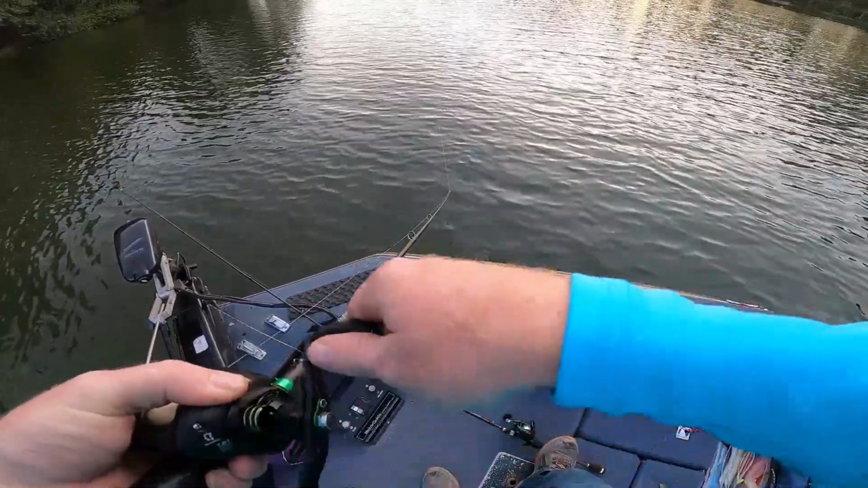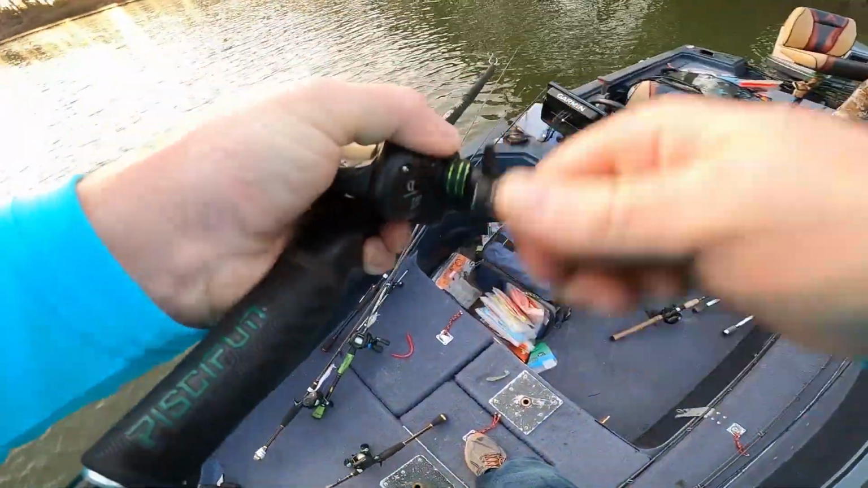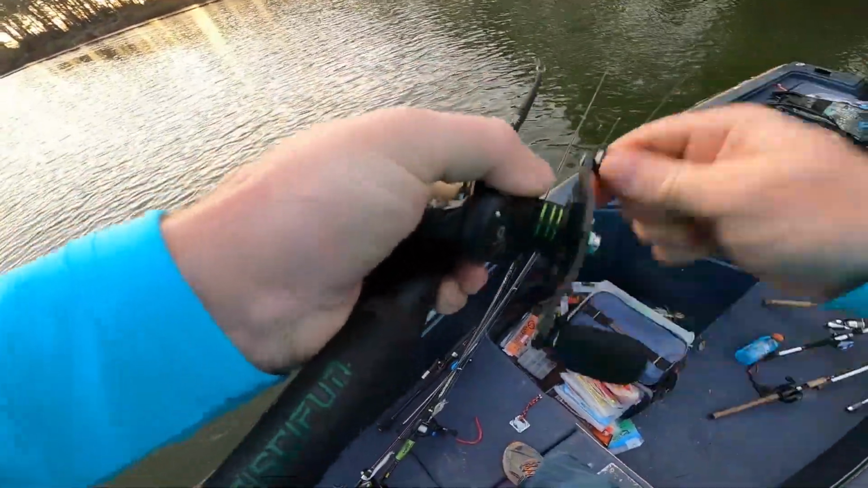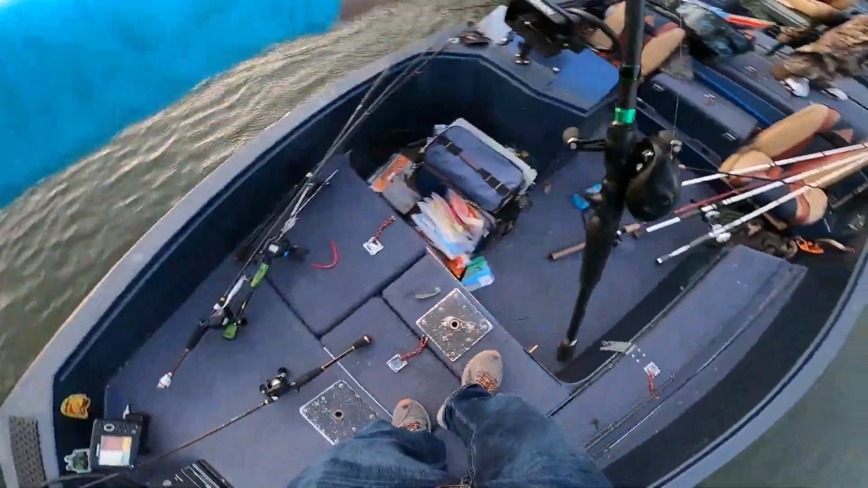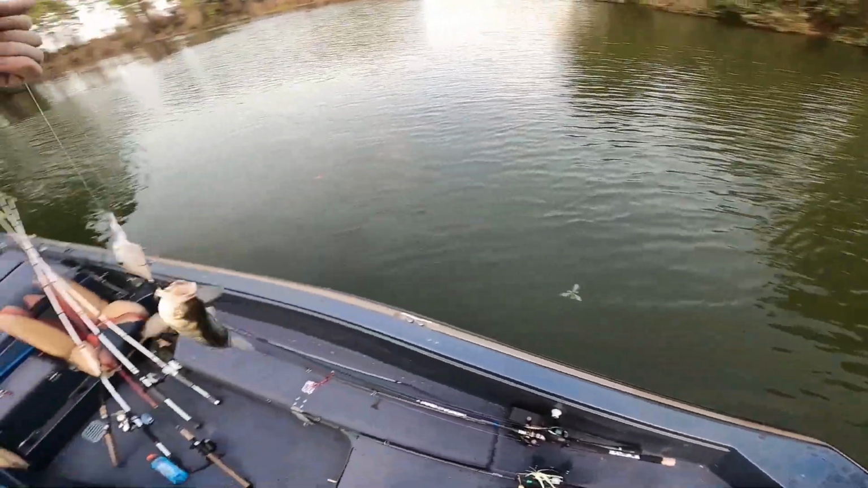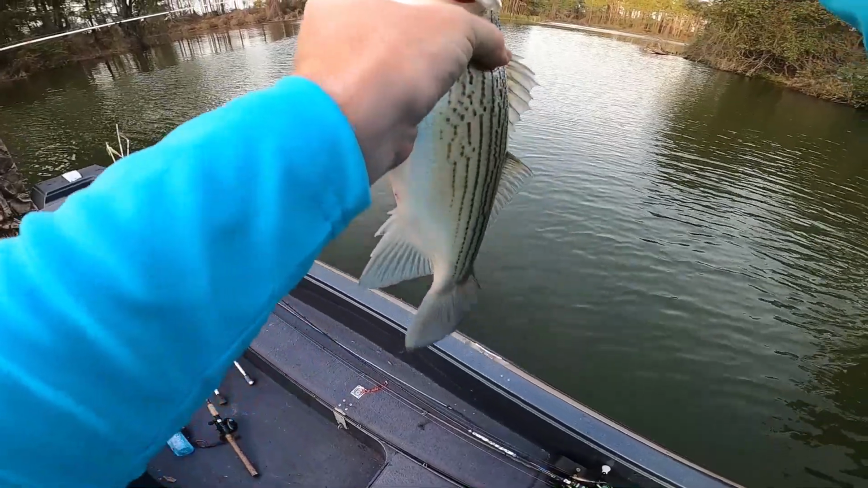They're 7.5 feet. This should drag right through the middle of them. Oh, there he is, son. He grabbed it, I bet. Oh, dude, there's got to be a hybrid. Got to be a hybrid. I mean, he come up and nailed it. Yep, I knew it. Dude, he fell off. I think the big one got off and the small one got on because he felt bigger than that. Caught us a hybrid, boys.